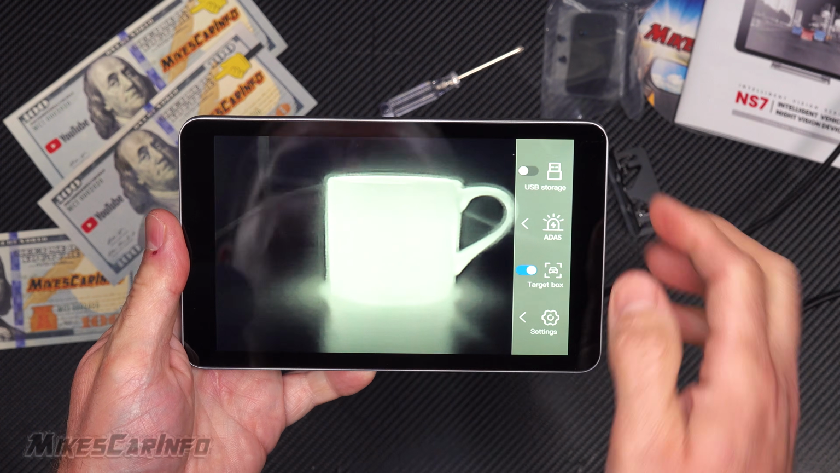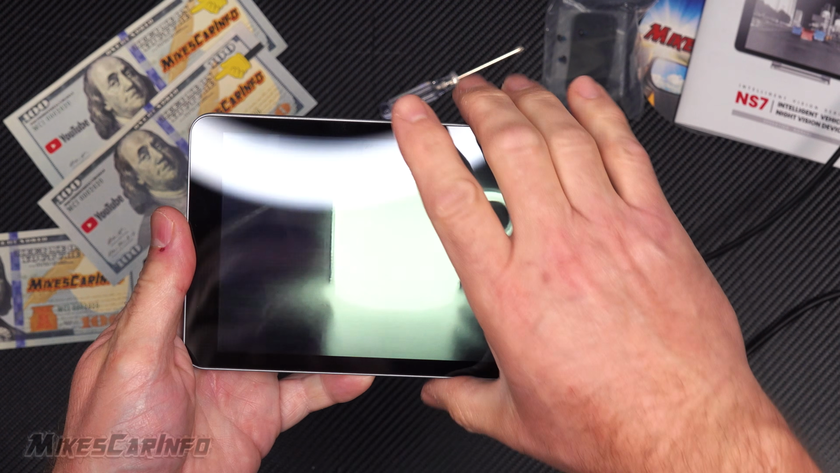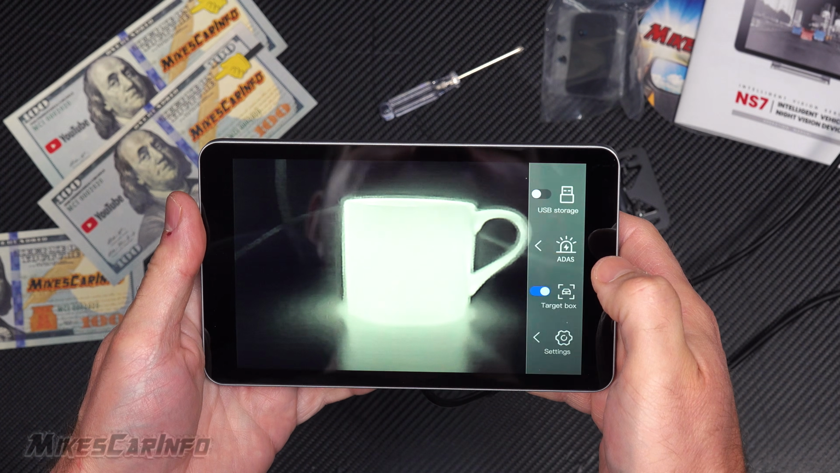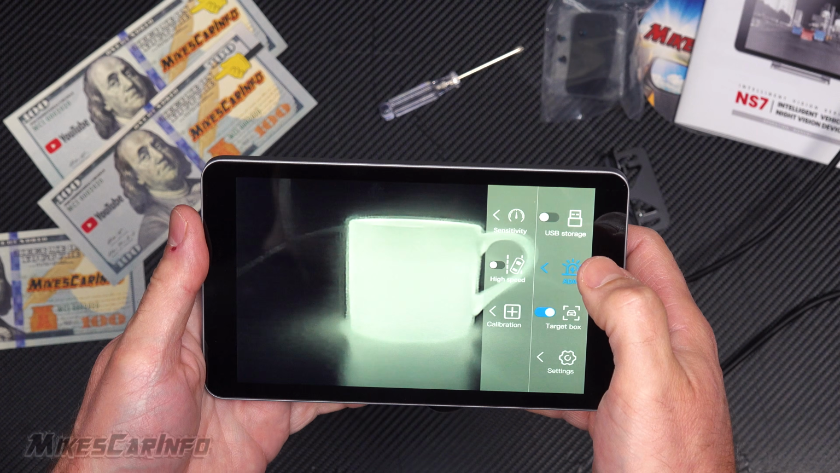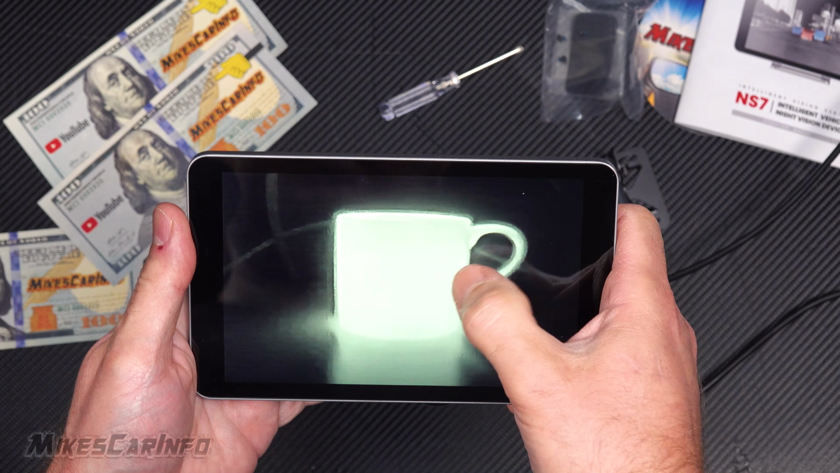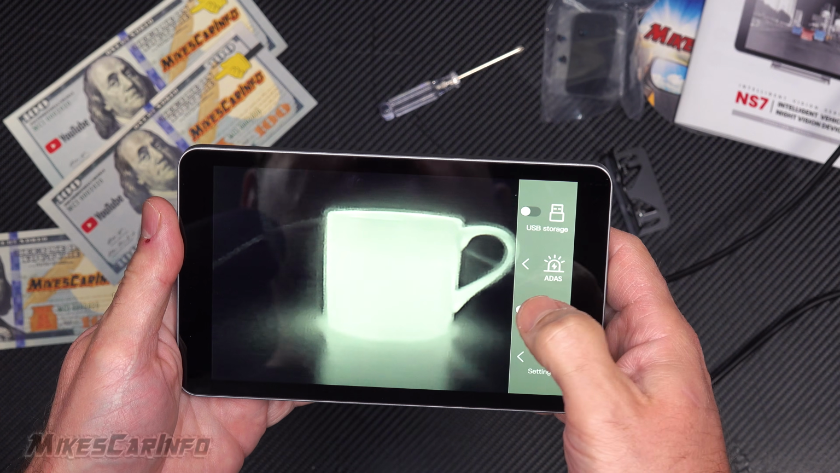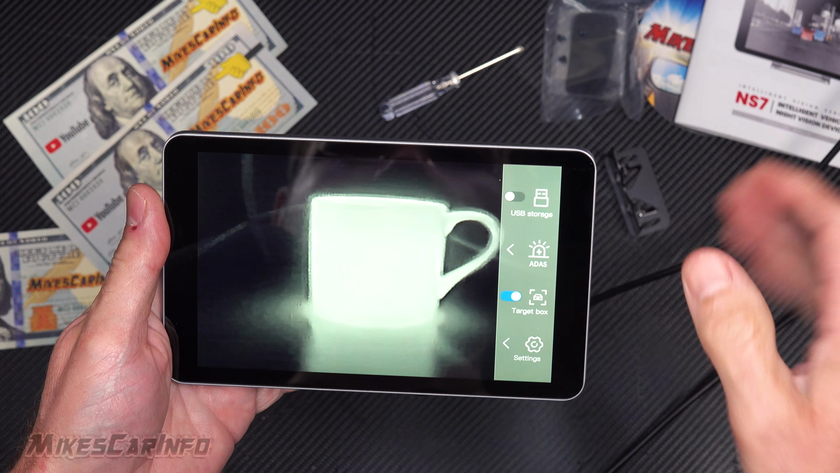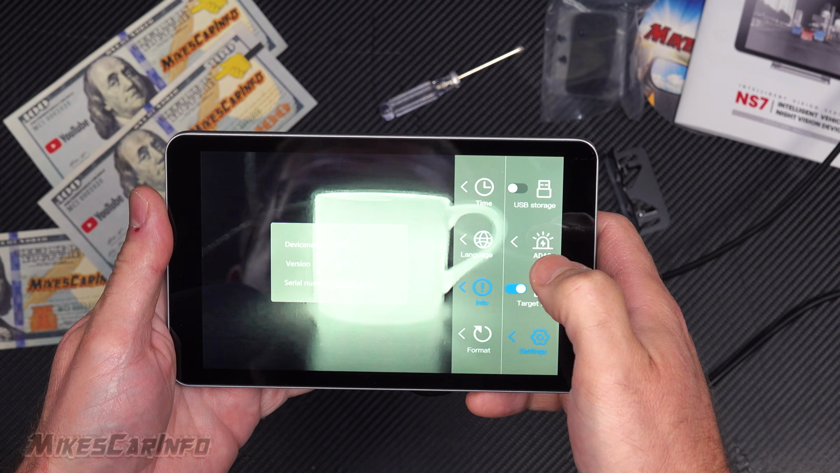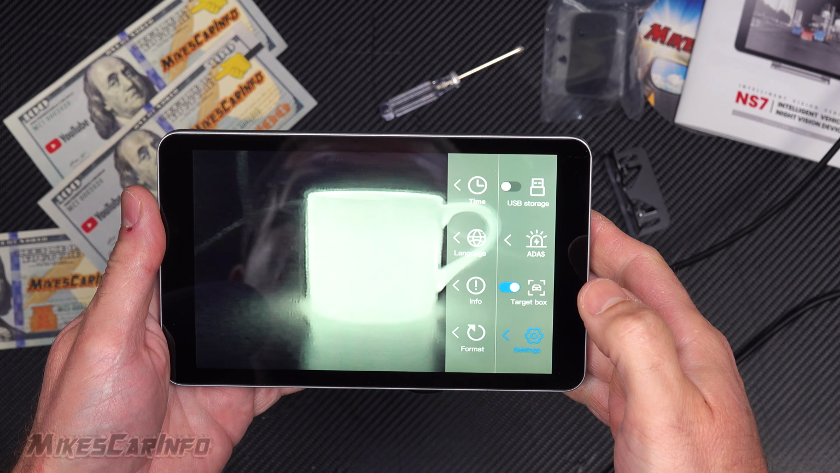The USB cable is for using the USB storage to access that. And the USB port is here on the bottom. And so we touch the screen. We have the driving assistance system. Once we install it on the vehicle, we can calibrate it and adjust the sensitivity and stuff there. You can also have the target box on or off depending on if you want it to highlight vehicles. And then you have different settings for adjusting the time, the language, and information, which is the version. You can format the internal storage as well.